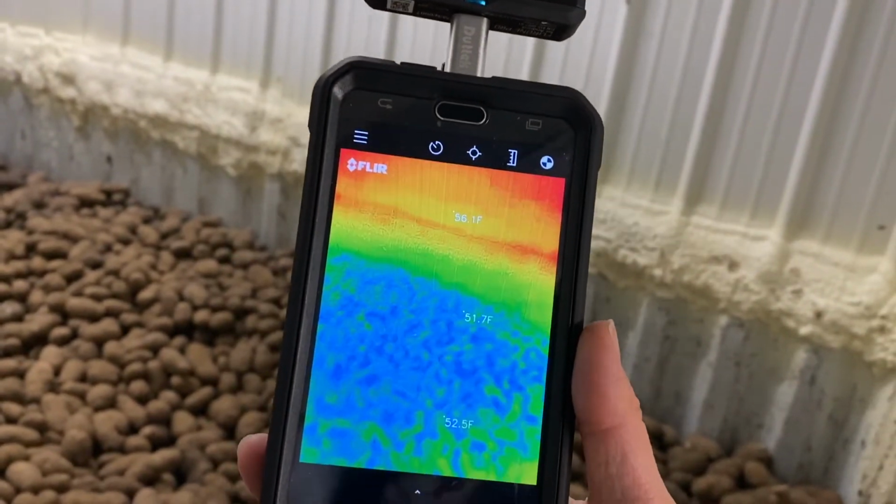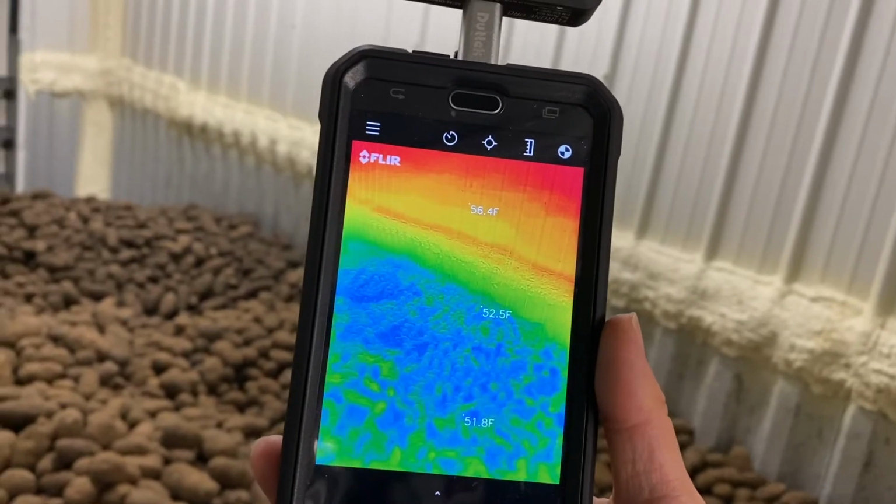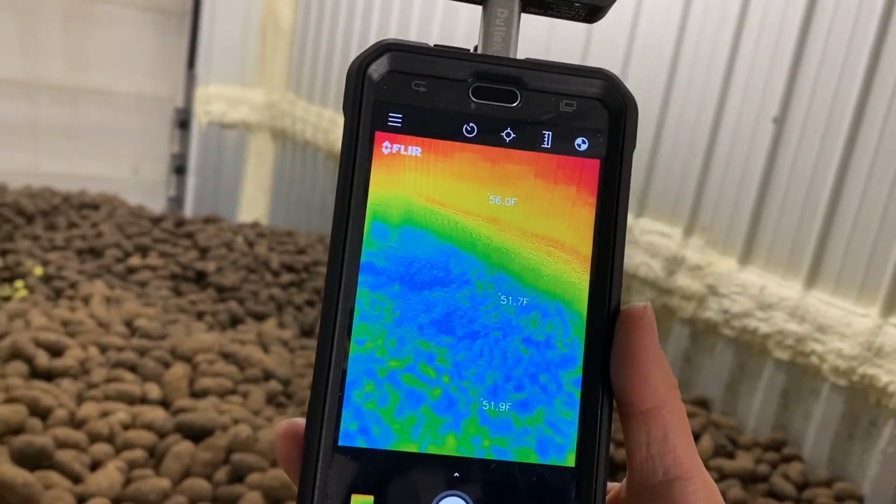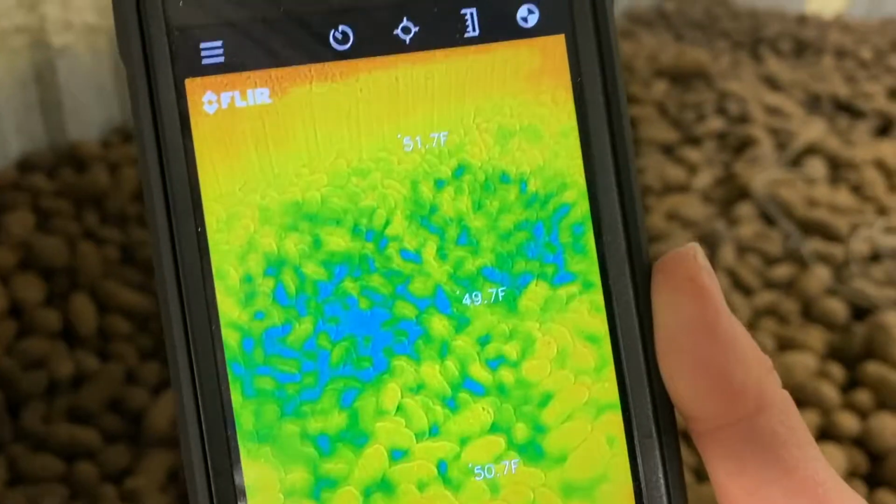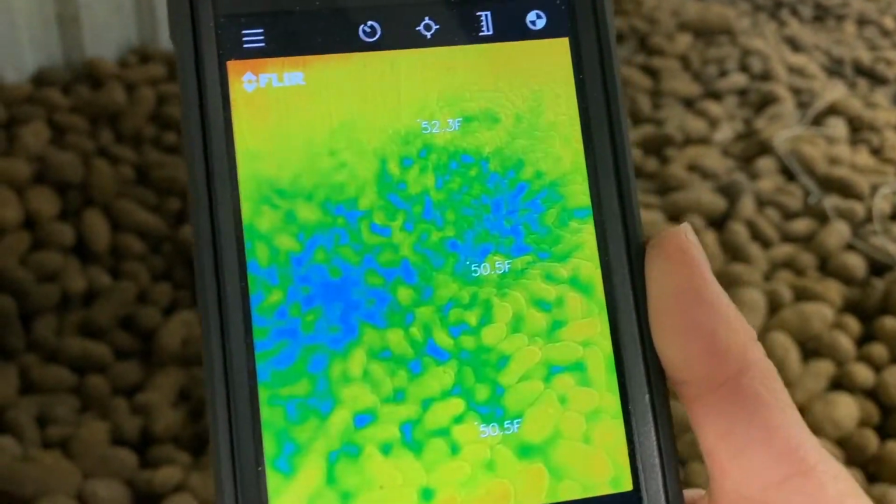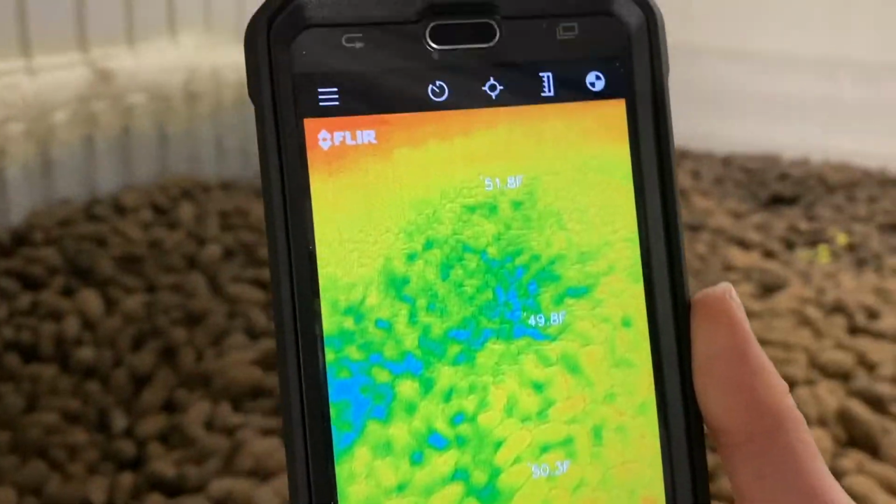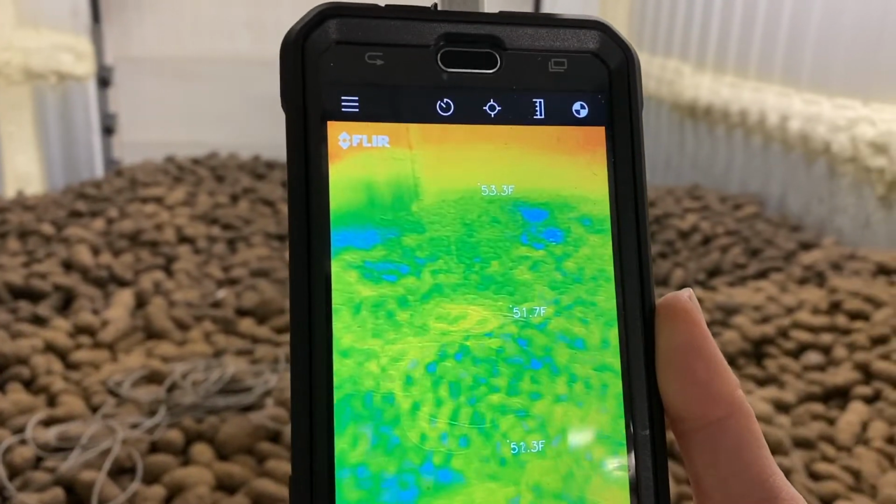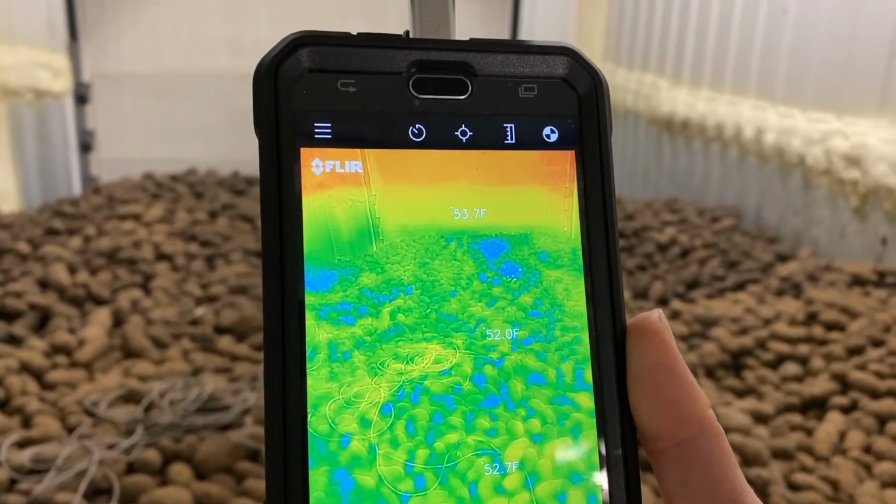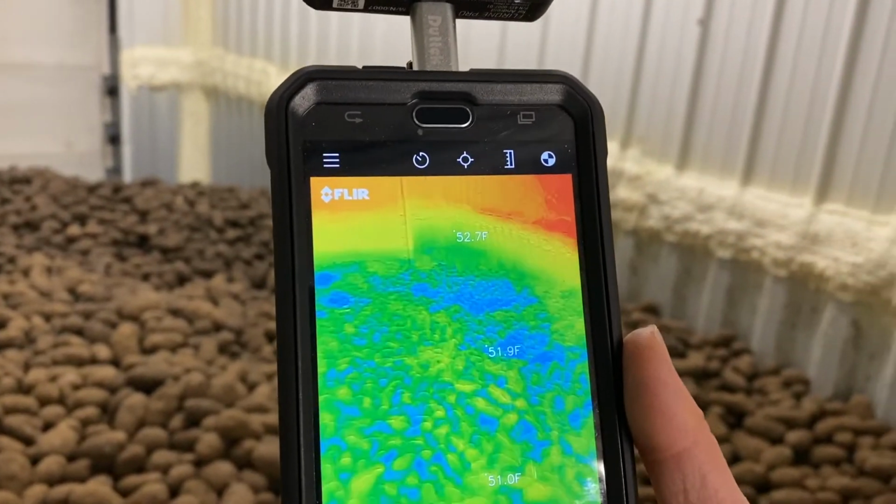Whatever shows on the camera is the temperature released from the surface of the objects, in this case the potato tubers. Again, we're looking for a redder or yellower color, but overall these temperatures are pretty consistent. I think the storage temperature right now is 53 degrees Fahrenheit.